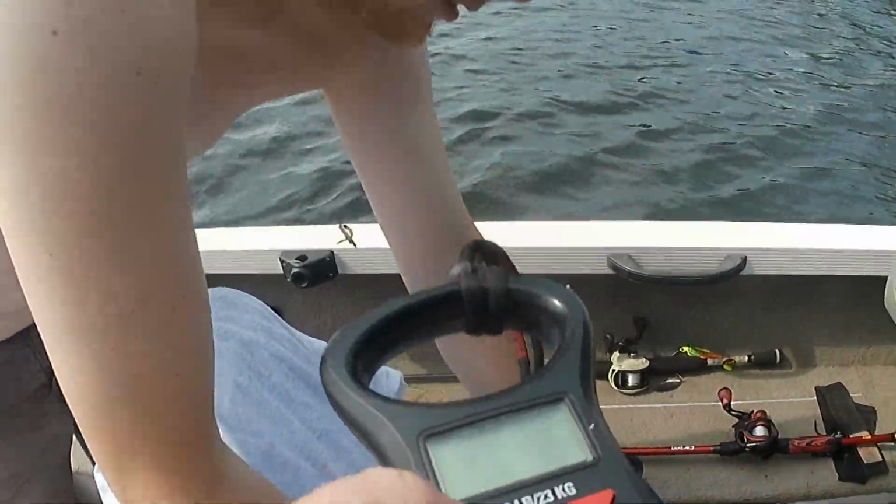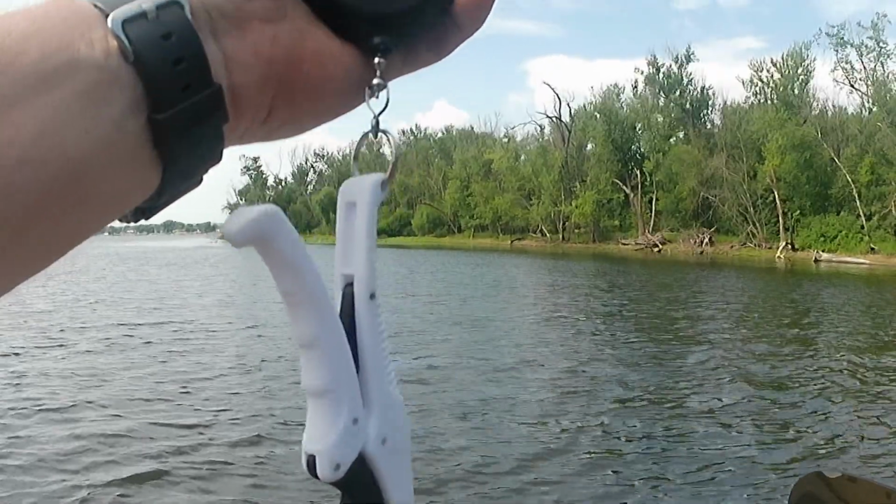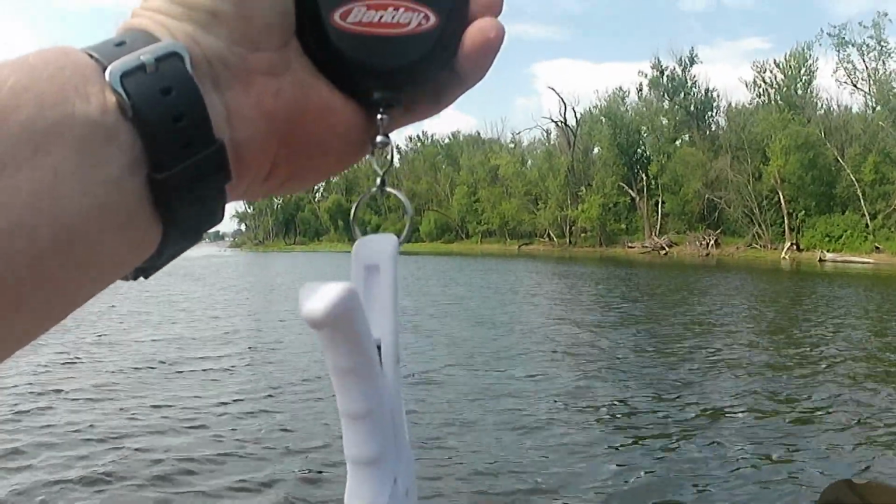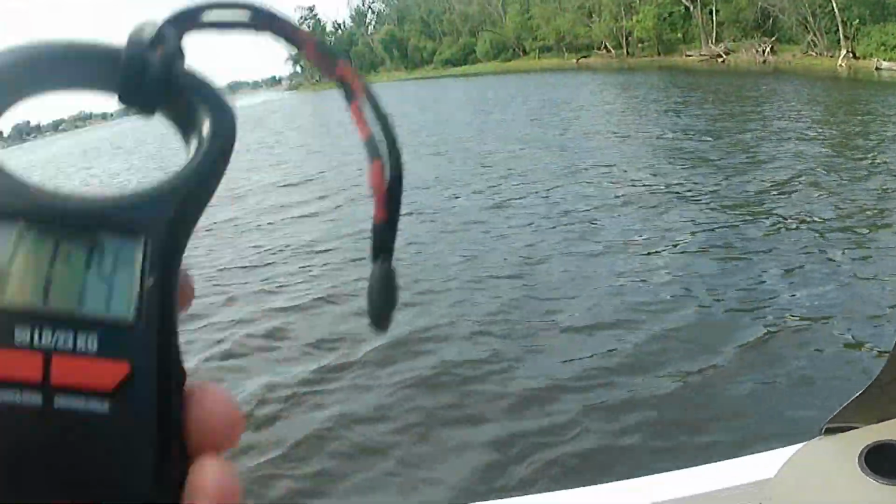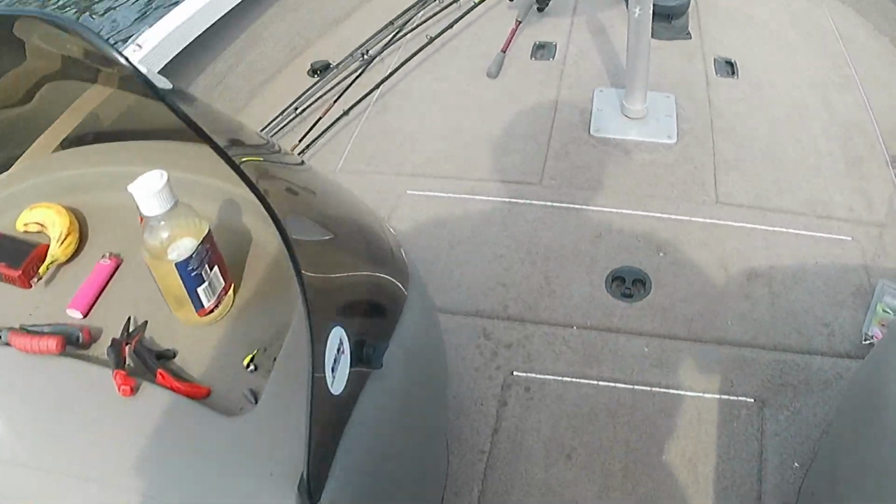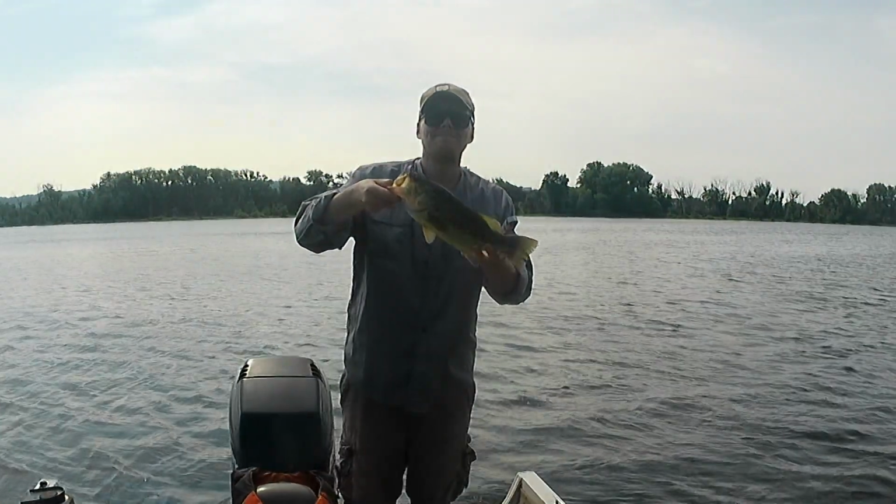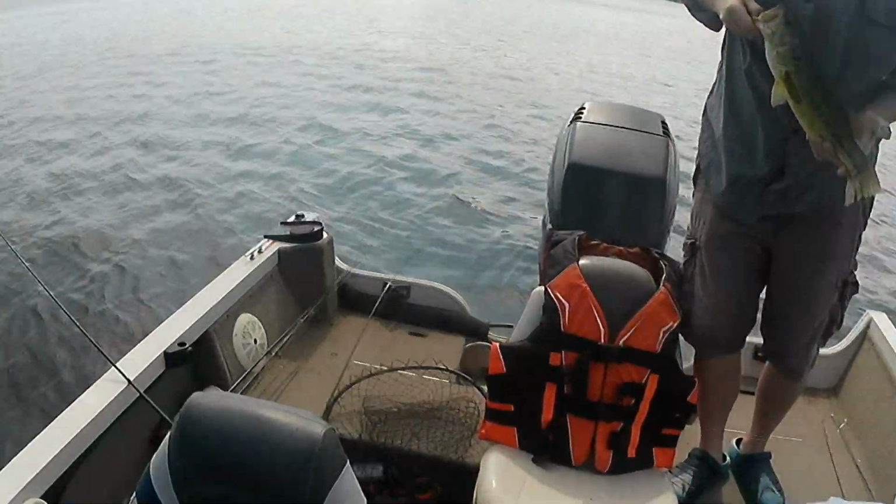Stop it. Calm down. Okay, that's on 0. And he's 1 pound, 14 ounces, almost 2 pounds. So let's take that picture. Okay. This is a good color too. Switch.